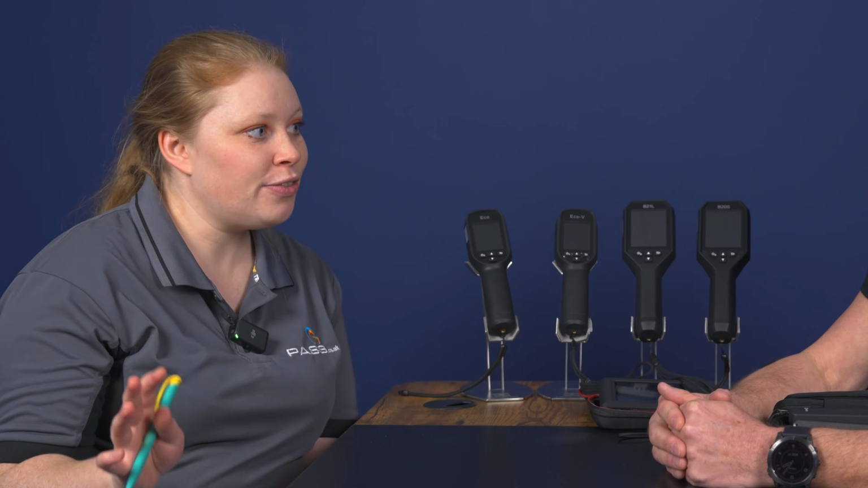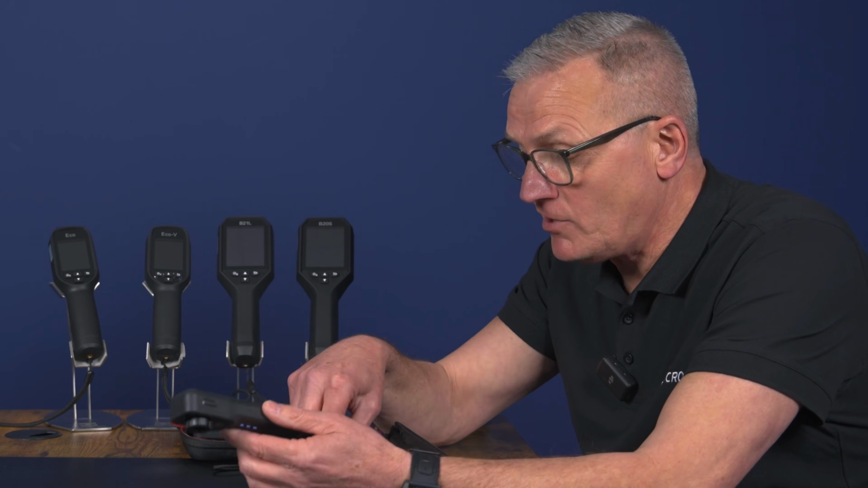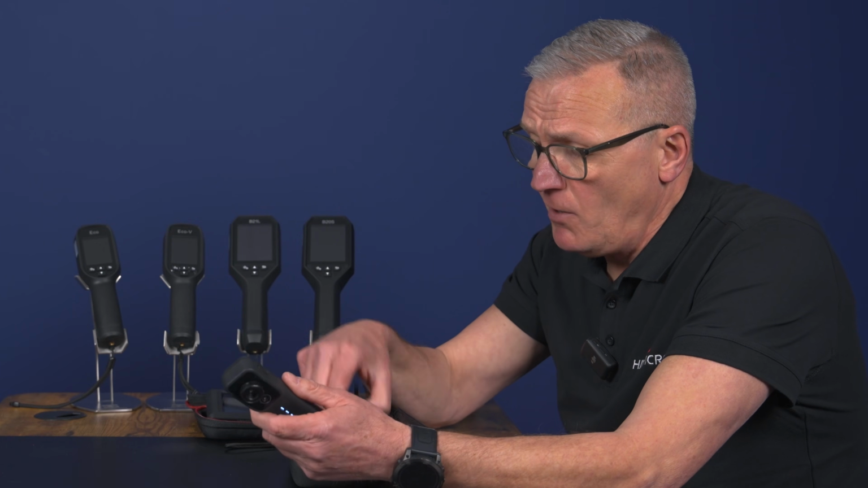So we were talking about the Mini Series, and I hear there's a new one coming out that's also under £500. Could you tell us a bit about that? So it's the MiniX, 25 hertz, 252 by 192 resolution. Attaches to your mobile phone or your tablet, etc. Has a series of devices that you clip on. So that will just fit on your tablet or your mobile phone, or you can use it remotely as well.